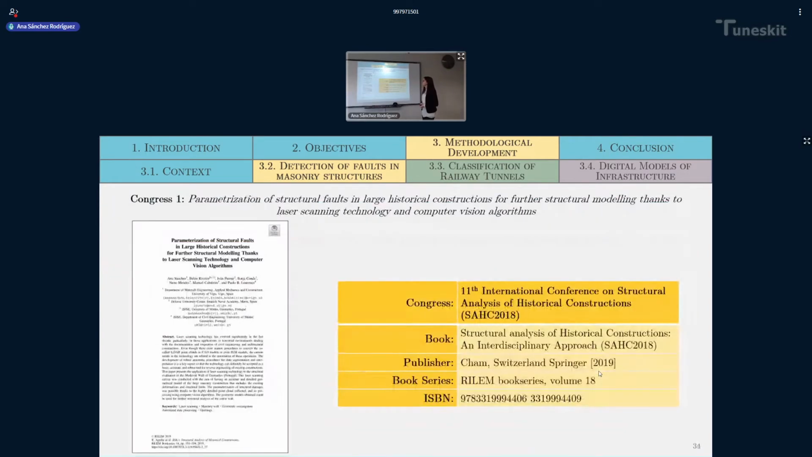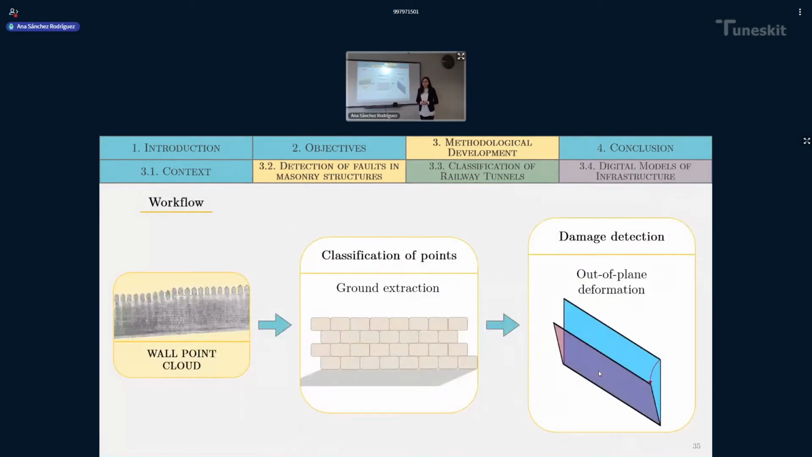This is a conference article presented in the 11th International Conference on Structural Analysis of Historical Constructions. It was in 2018 in Peru. This publication is based on the detection of out-of-plane deformations in straight masonry walls.